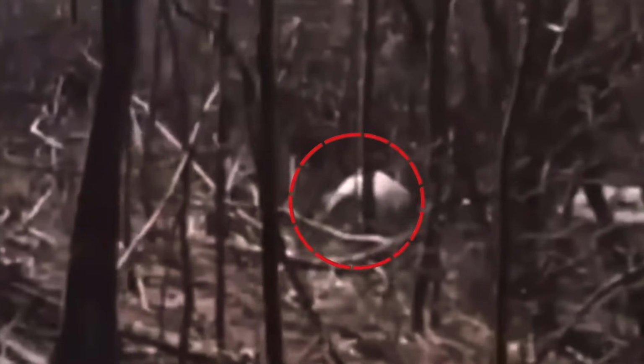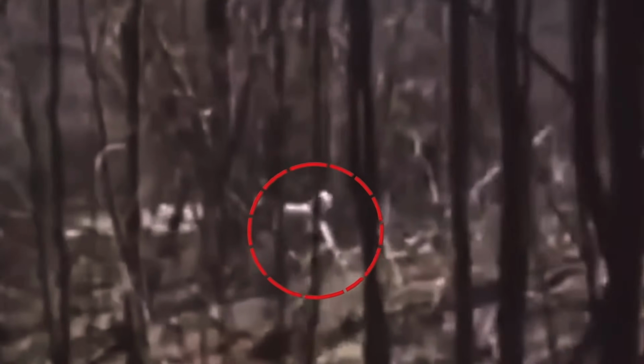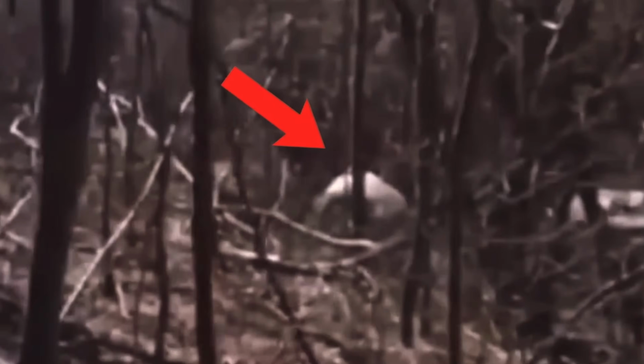A pale humanoid creature is crouching and maneuvering around in the brush. Looking close, it's extremely pale, almost white in color. And it's very skinny with a large head. Judging off of these characteristics alone, it couldn't possibly be a human.